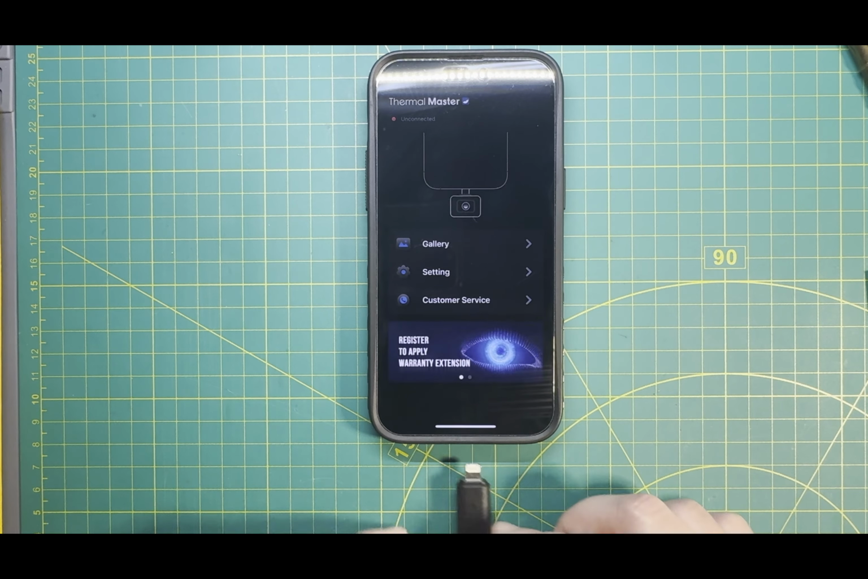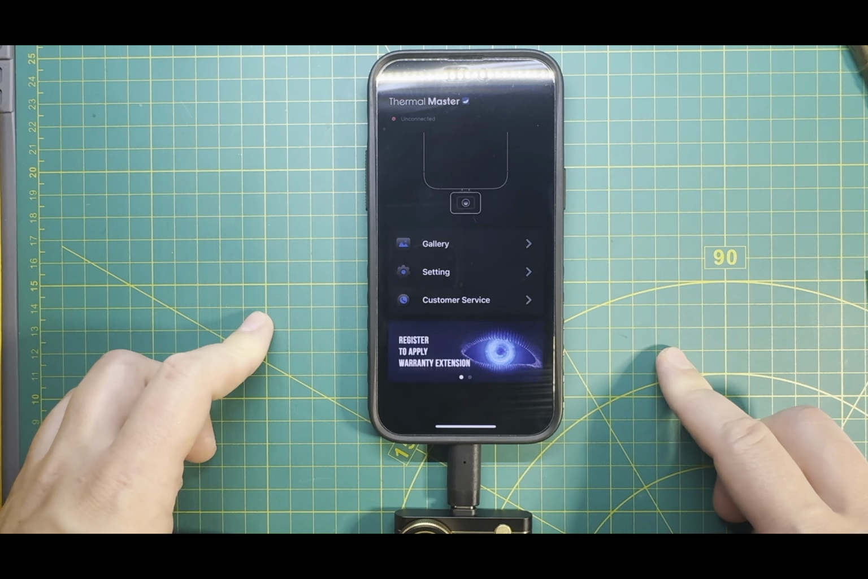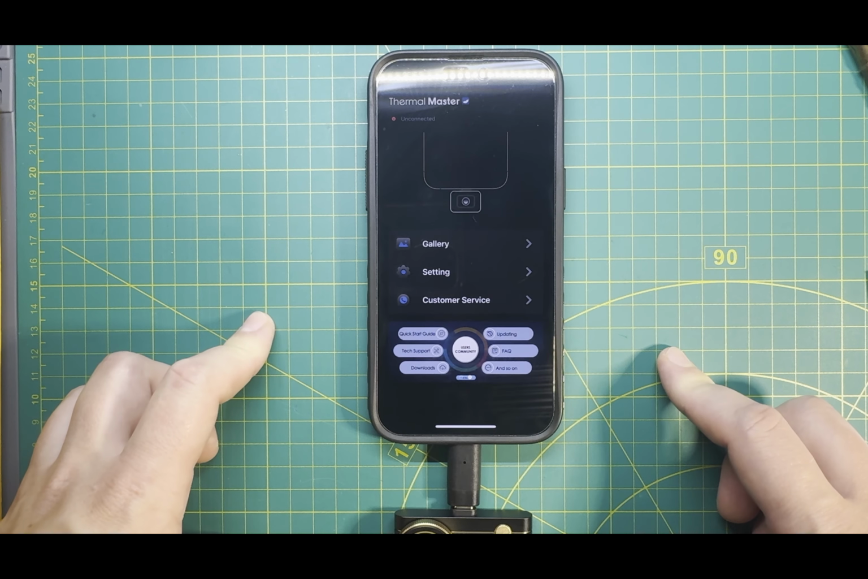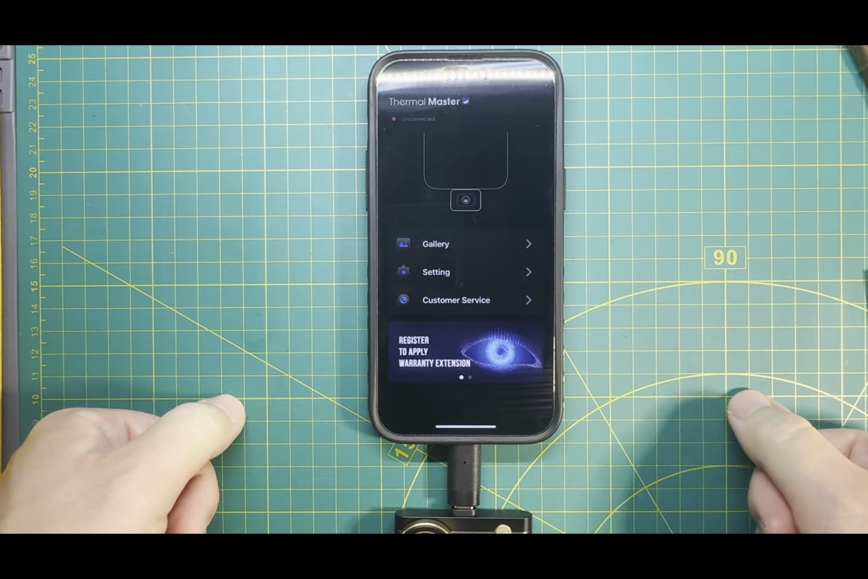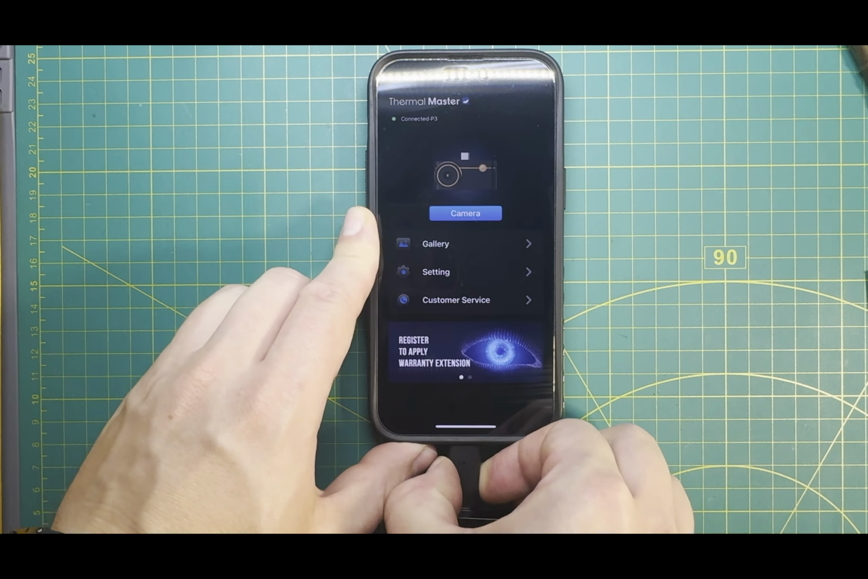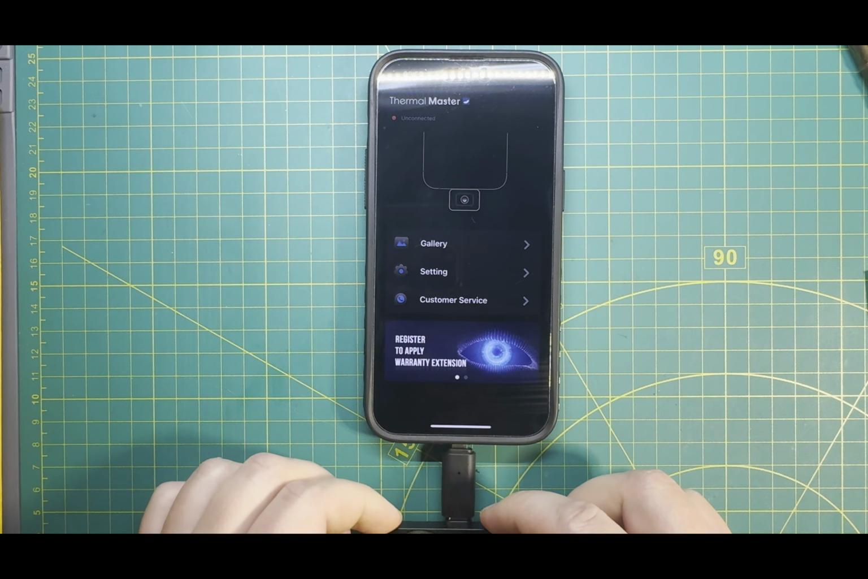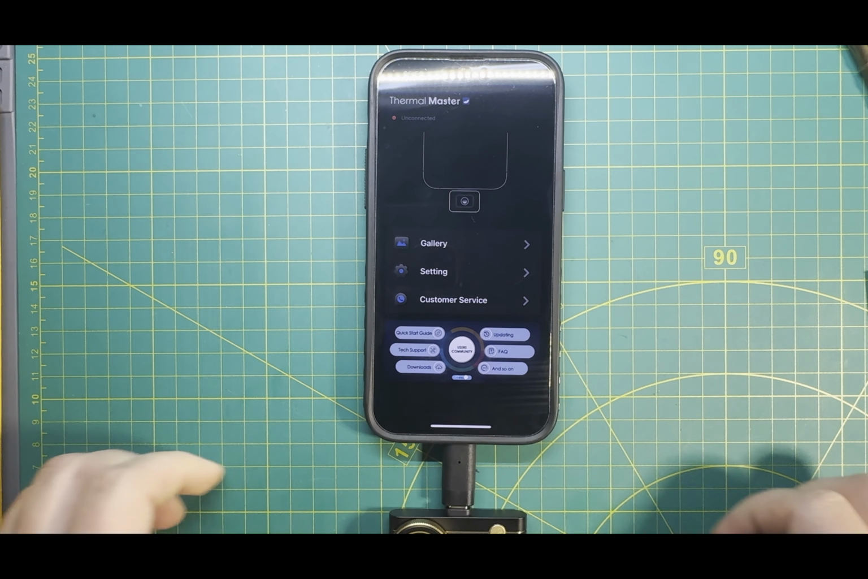Okay, let's start with the simple act of plugging the thing in. On my iPhone 14 Pro, P3 takes about 10 to 15 seconds to wake up, which is just long enough to regret my life choices. On iPhone 16 Pro, it's faster, about 4 to 6 seconds. But this is where Flir has the advantage.